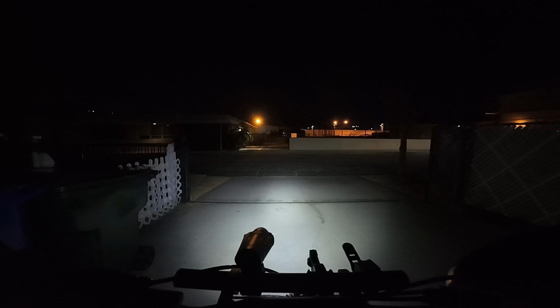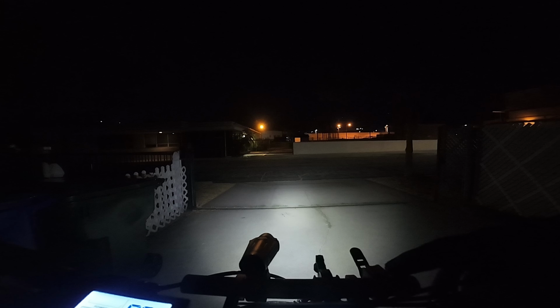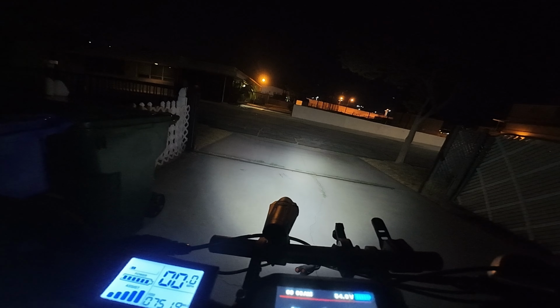You get to test the low light functionality of this camera out. See, for a normal human being, that'd be pretty bright. But for me, when I'm standing still, it's fine. When I'm moving, I can't see a damn thing. Shit, that hurt. Oh, my motor just lurches. That's fun. Okay, let's try to do this thing, guys. Oh man, something's jerking really bad on my bike.